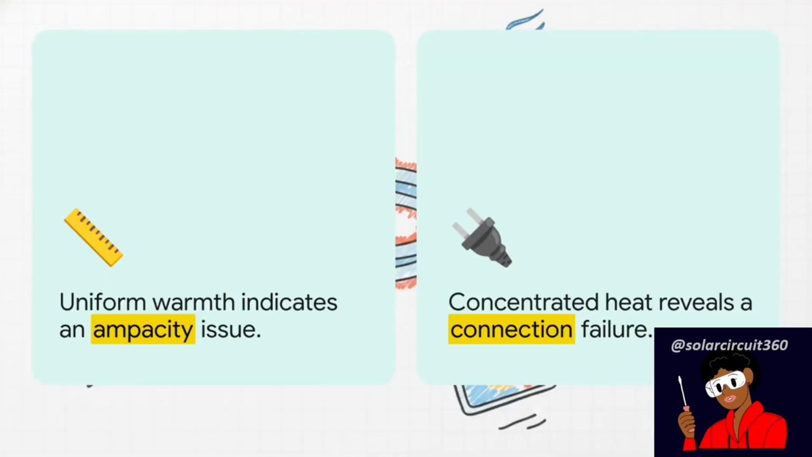Now here is how you actually read that thermal crime scene. If the entire length of the cable is uniformly glowing warm on your camera, with no single spot standing out, then yes, okay, you likely have an ampacity issue where the wire itself is the bottleneck. But if you see a concentrated glaring hotspot specifically at a lug, a terminal, or a breaker while the rest of the cable is relatively cool, boom, you found your culprit. That is almost always a localized connection failure.